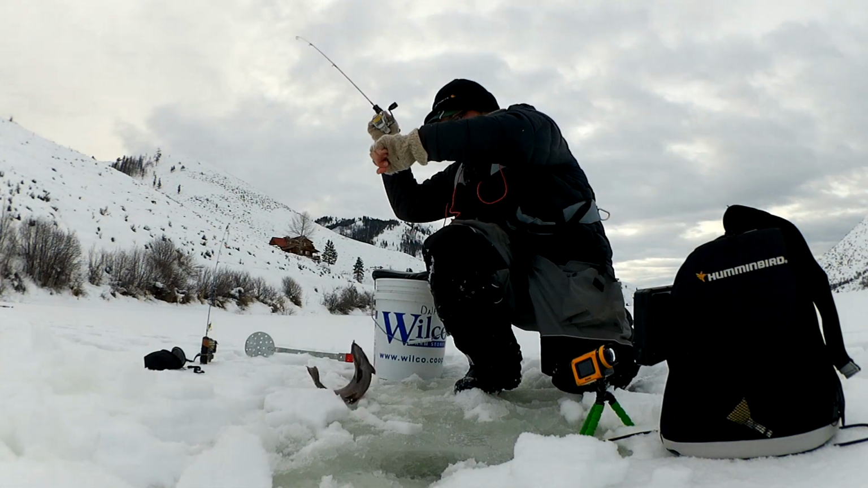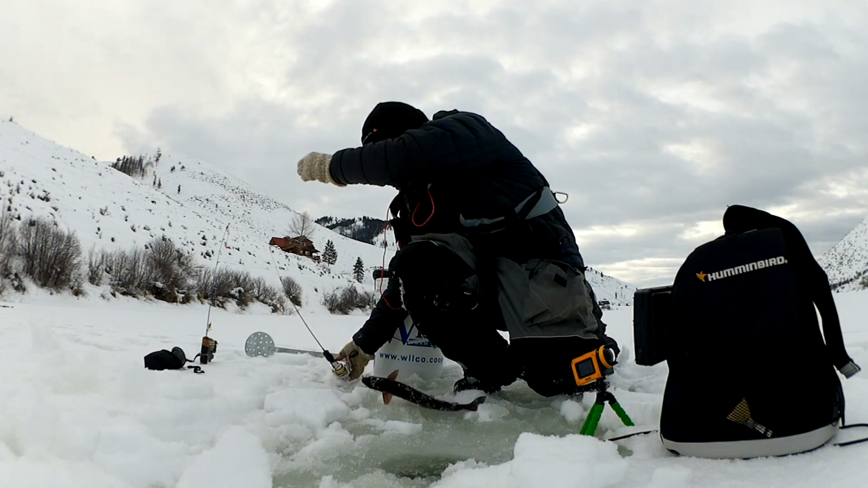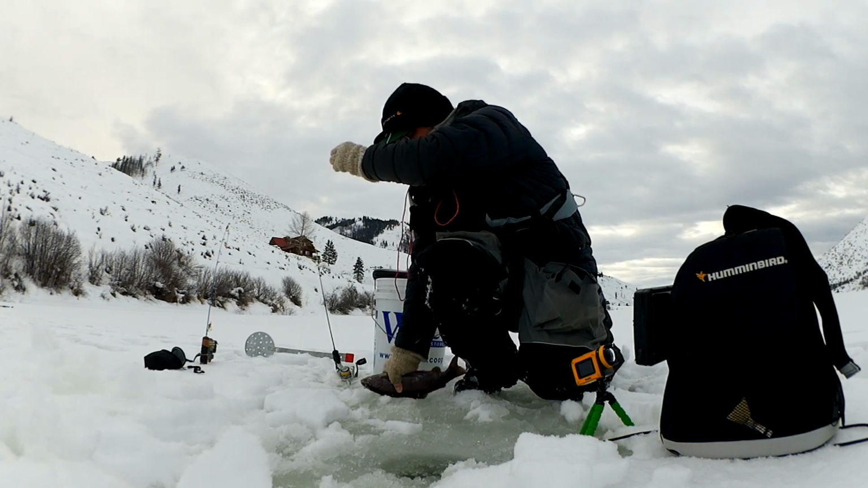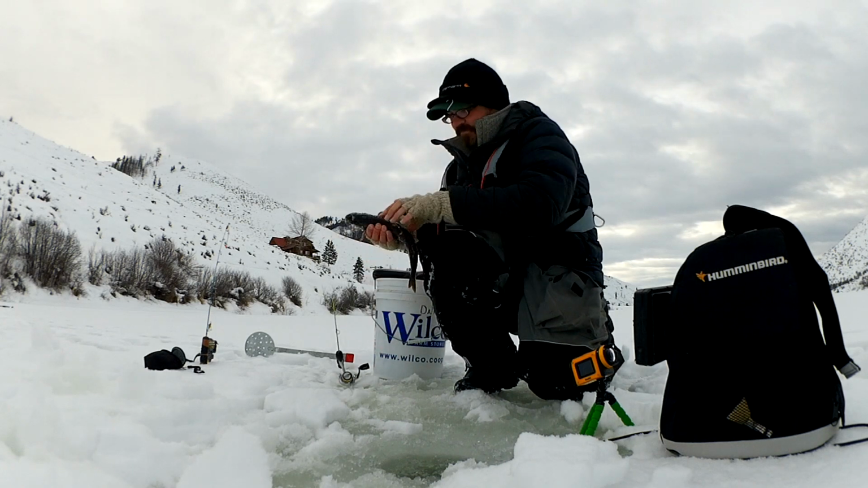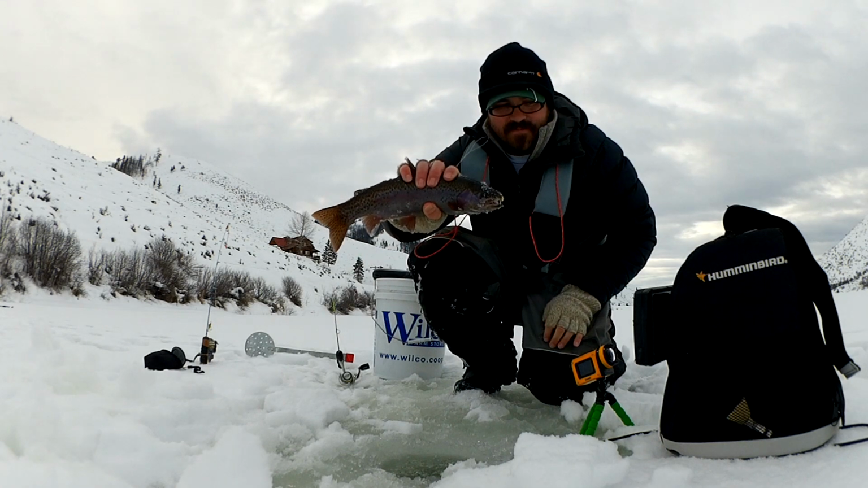There we go, got him. Nice fish. So that one, you saw that red right on the bottom on the fish finder. There you go, got our first rainbow of the day.